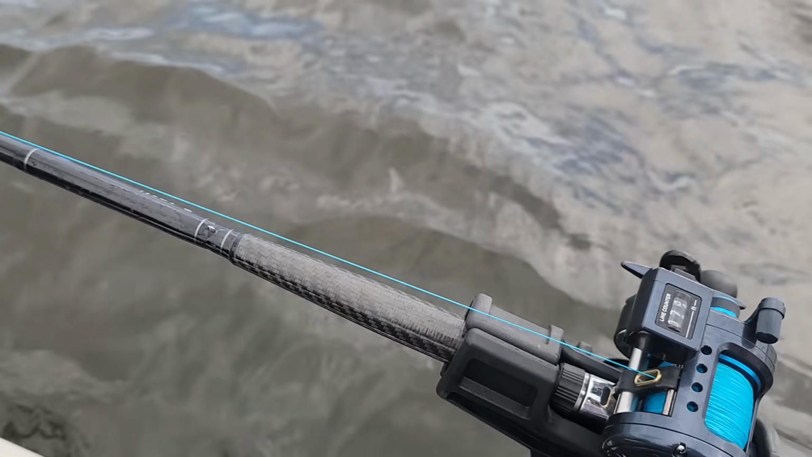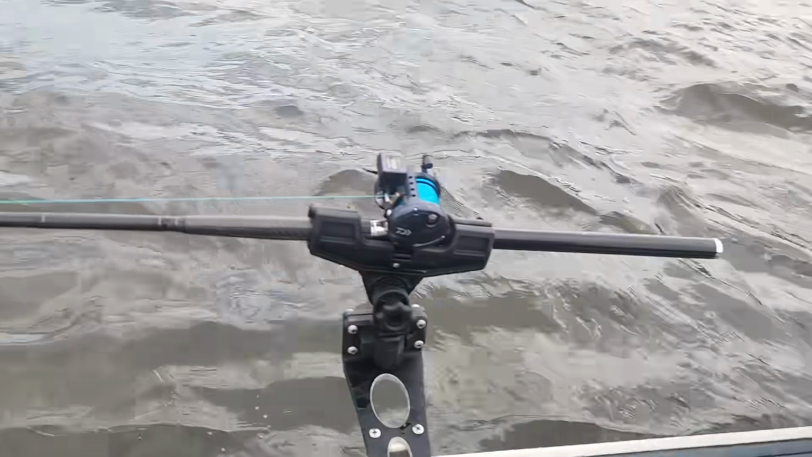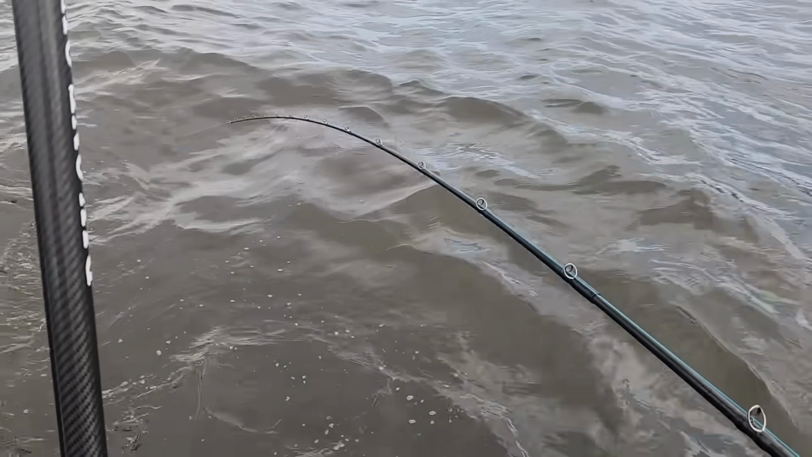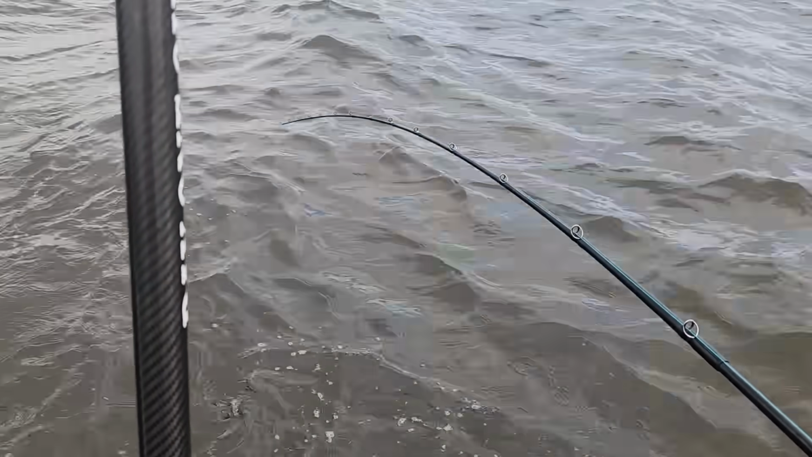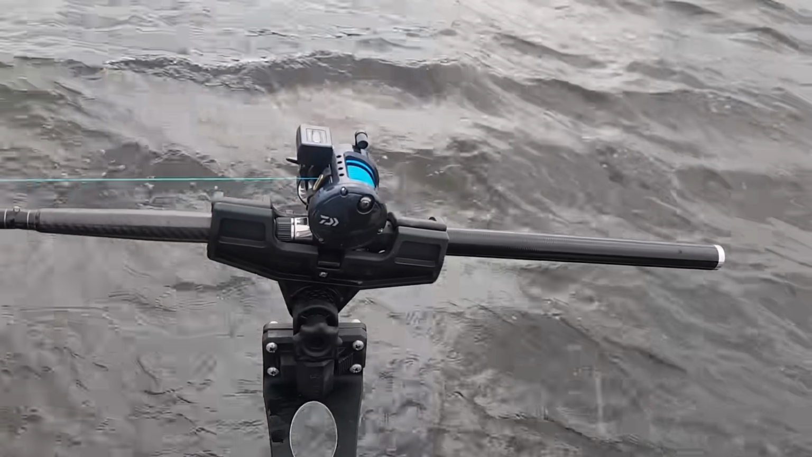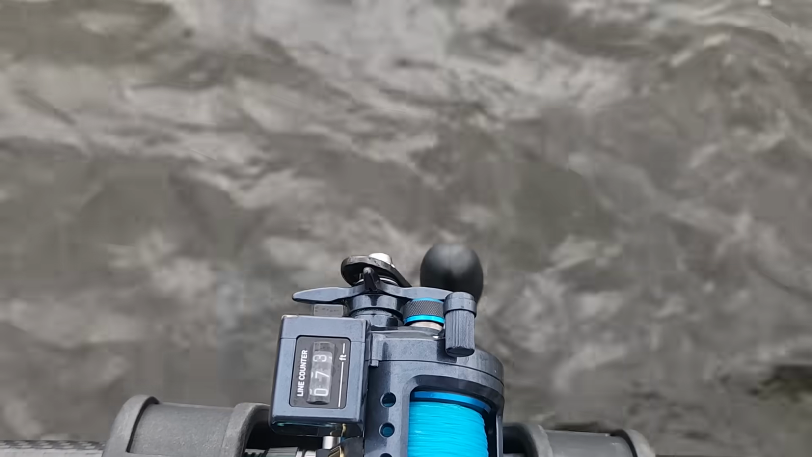There it is. Okay, so what happens is, got a lot of speed going, so that rod's gonna thump really hard. And if we got a 45-degree angle, I should need about 80 feet of line out. Not to say that you need a 45-degree angle, but that's just how the math works out. So looking at this, I'm at about 75.